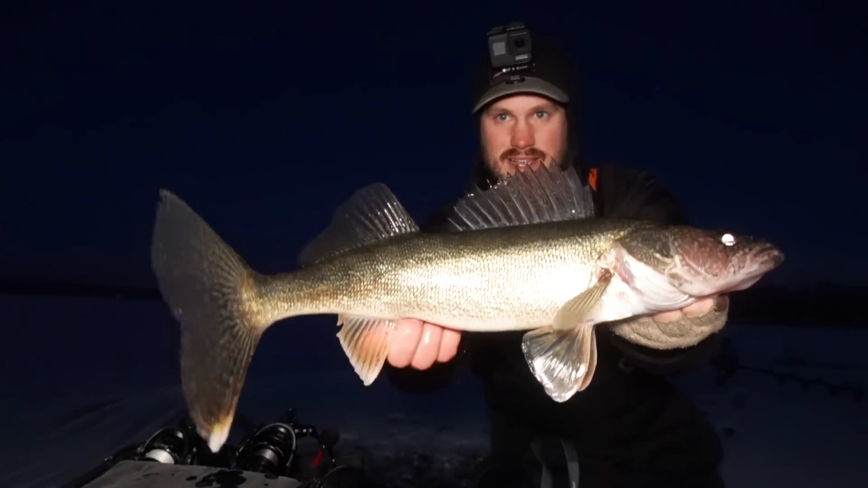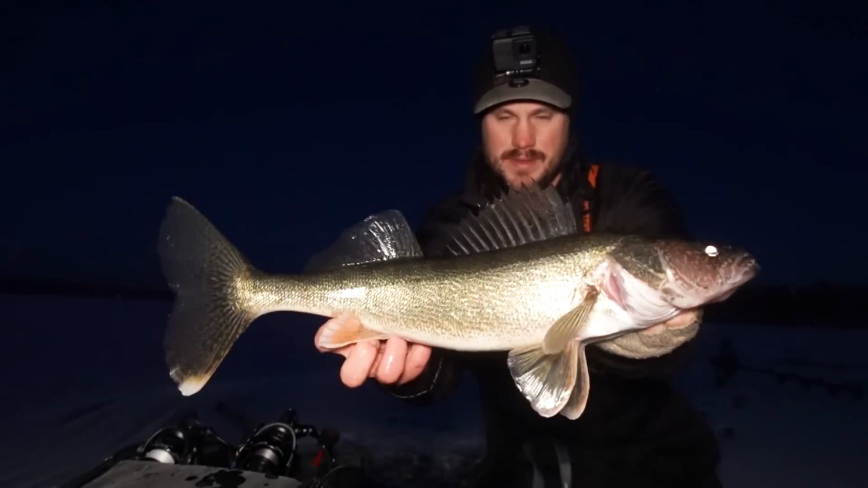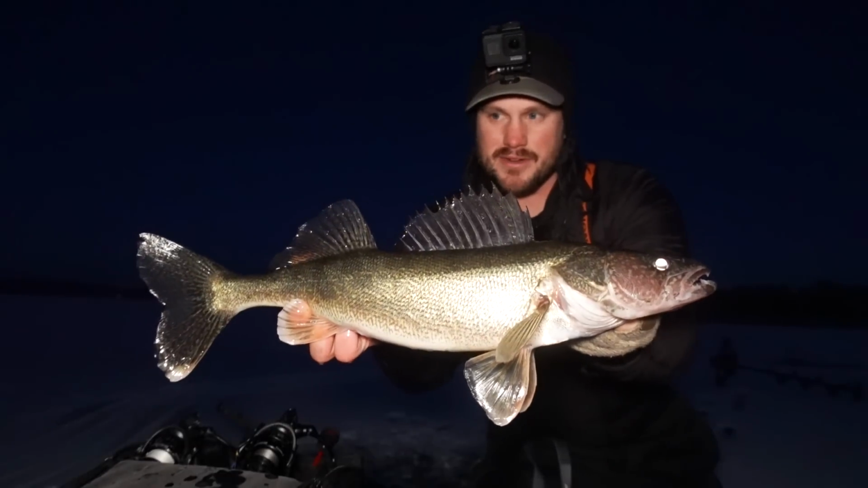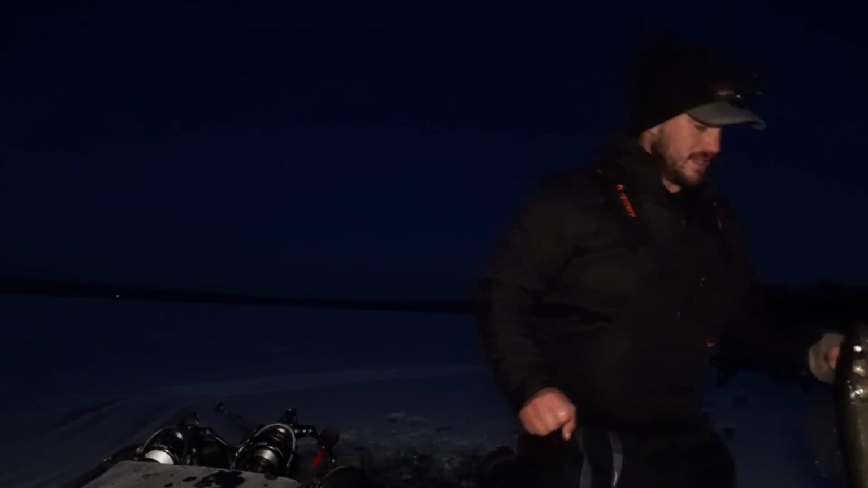Oh, let's try to get that guy. So you can see, like I said, probably one of the better ones of the night, maybe right around that 20-inch mark or so, but a great fish. Had a few of these. I'll get my headlamp out so you can kind of see that release. Ooh, there it goes. I did really quick want to touch on the setup as well.